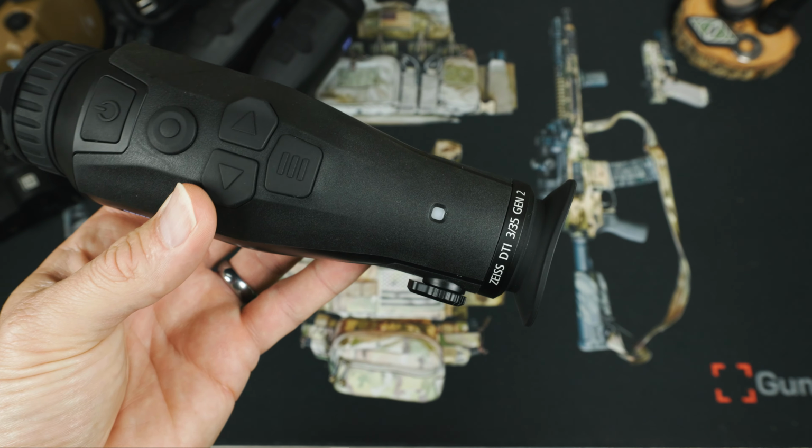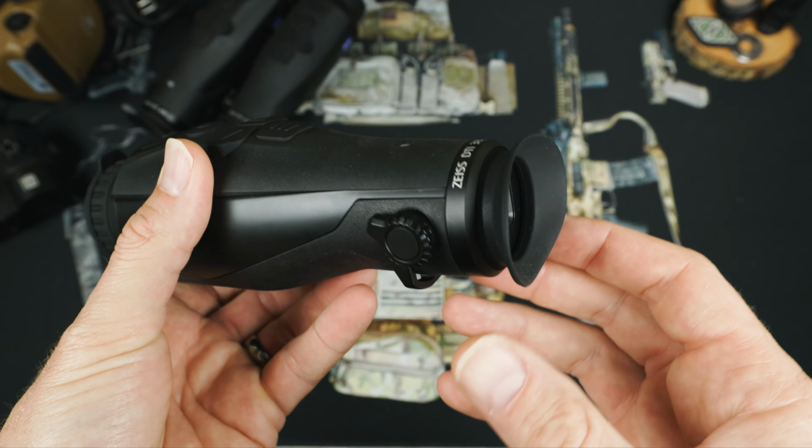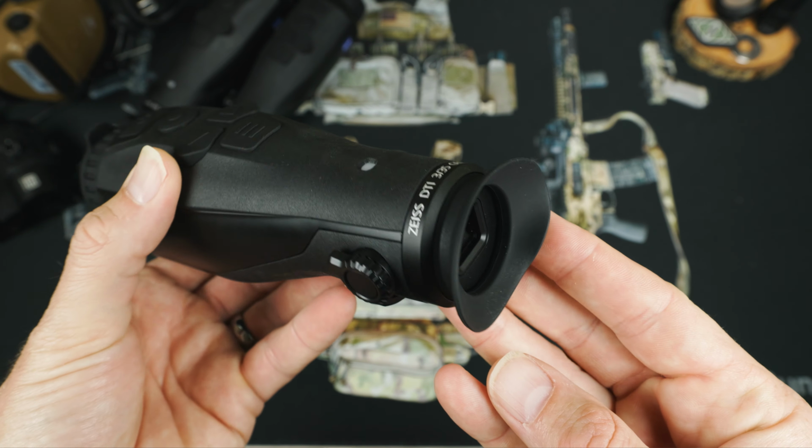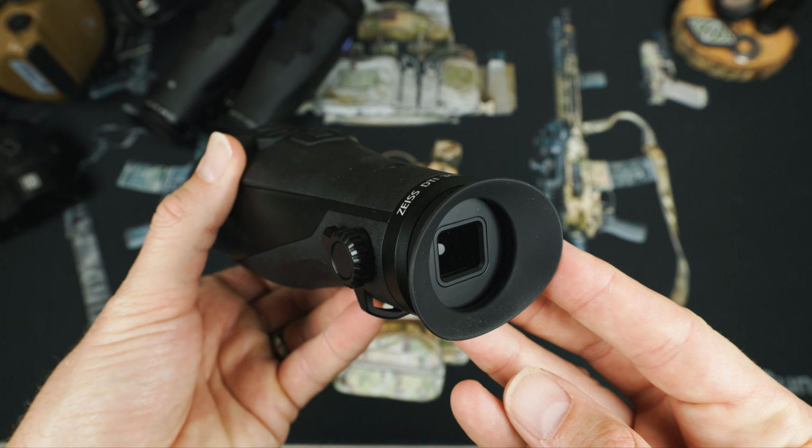Starting at the rear of the thermal, we see the 335 ditch the standard binocular eyepiece for this integrated eye shroud design. And you really have to see a whole lot of thermals to understand how much this makes the device overall just a ton more useful.